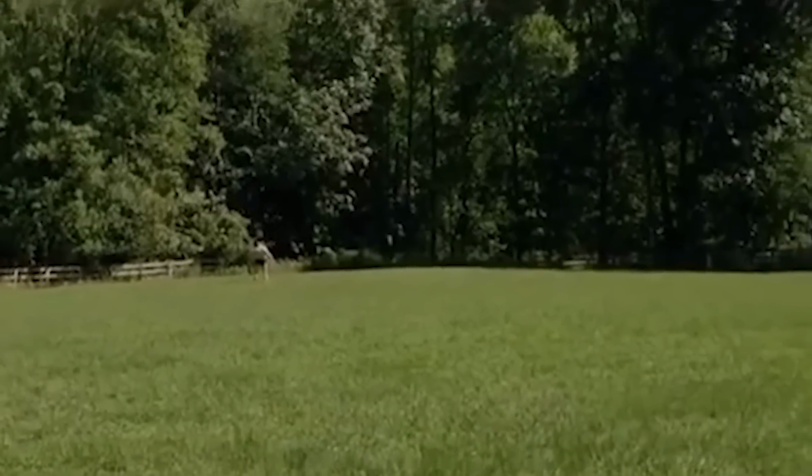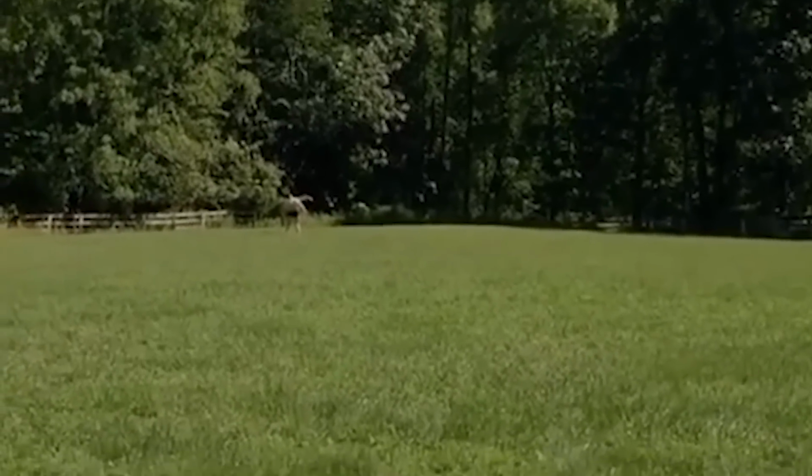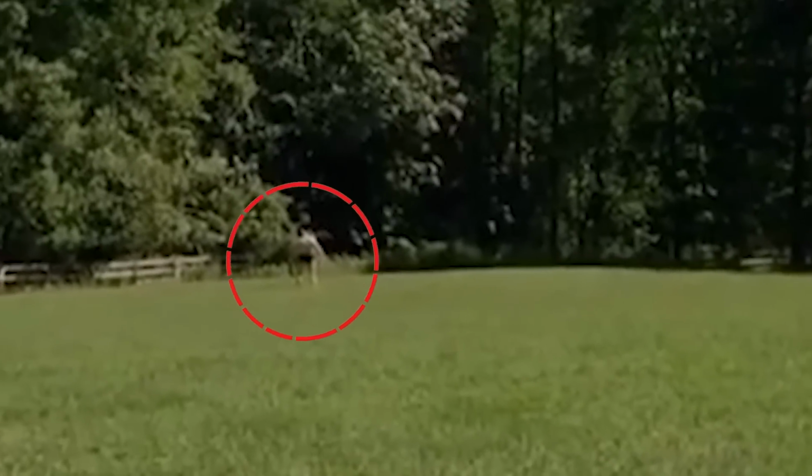Oh, where you go? Run, run, run! Go, go, go! Since the sun was up, a guy was unaware and not intimidated by it, whistled at it to get its attention.